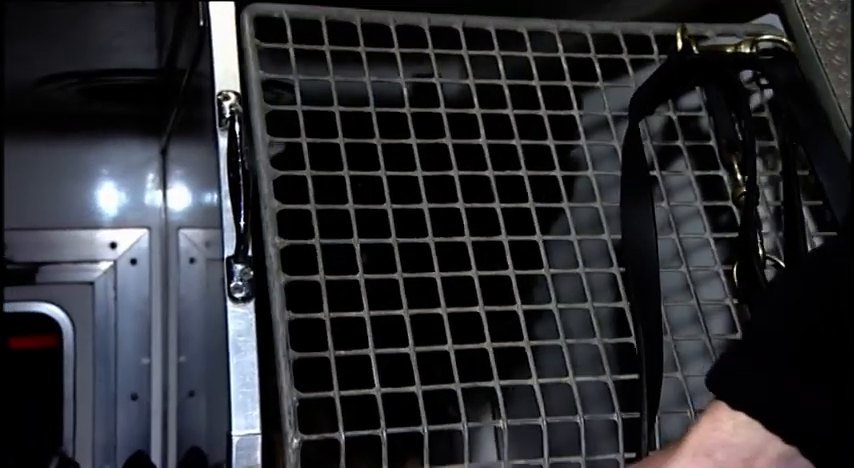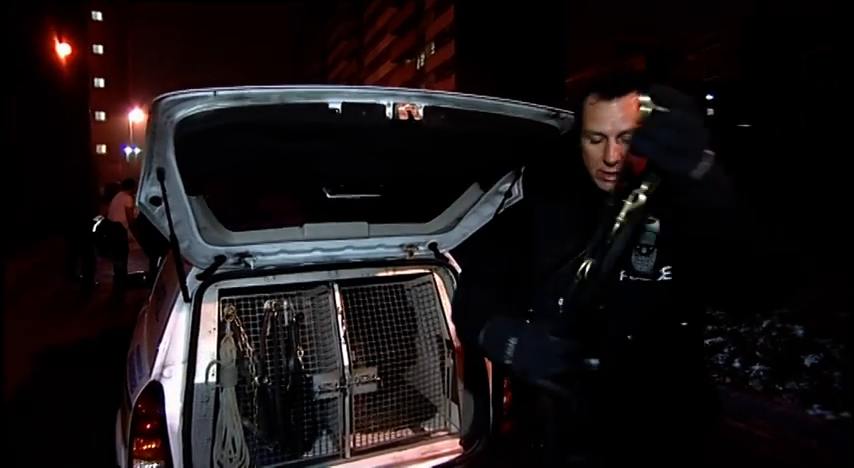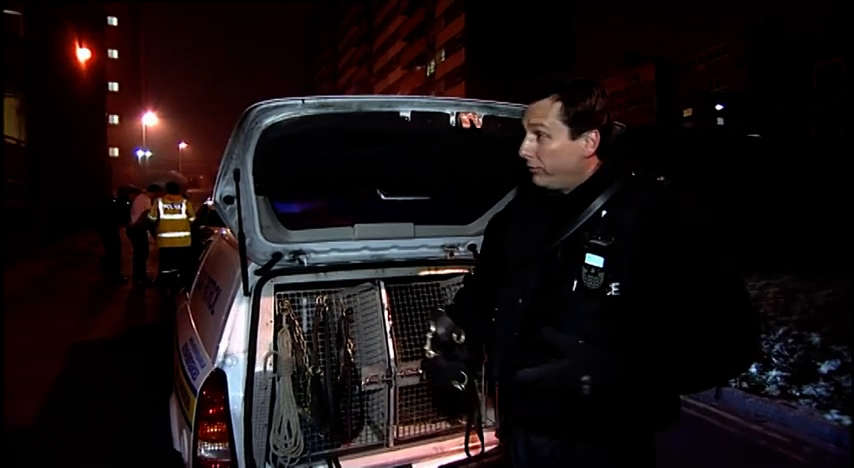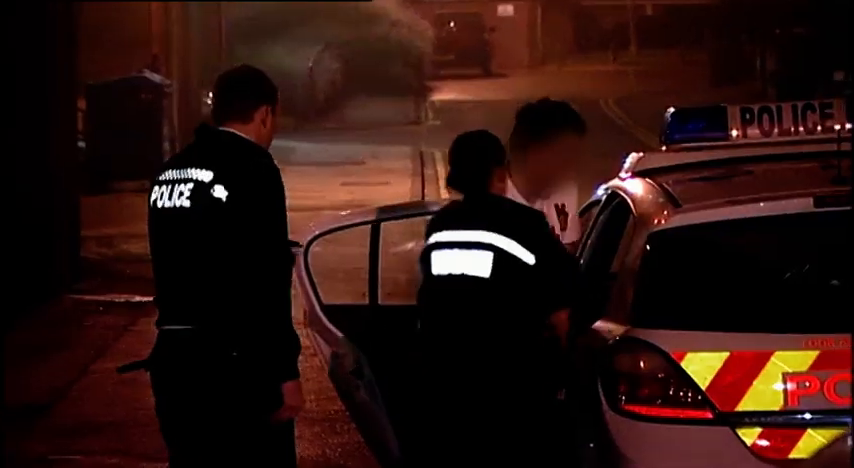I don't know the reason why the occupant opened the door and we nearly put it through, but they've gone in, they've found a brown leather jacket that was part of the description given of the lad. So they've locked him up on suspicion of the theft of that vehicle, I think.